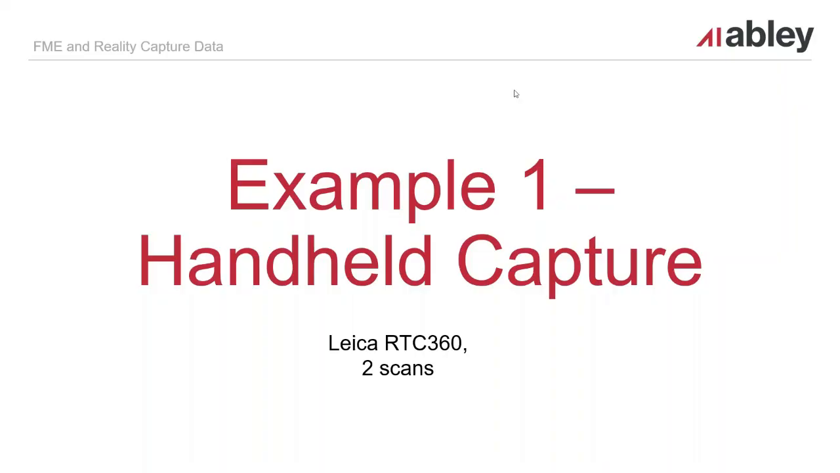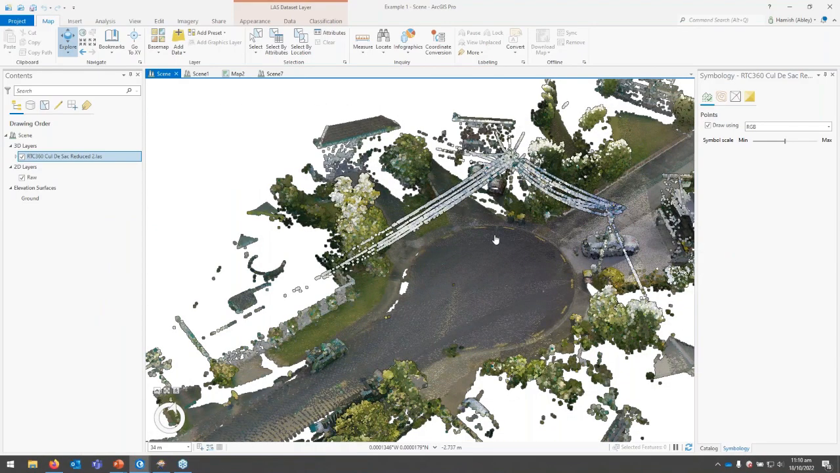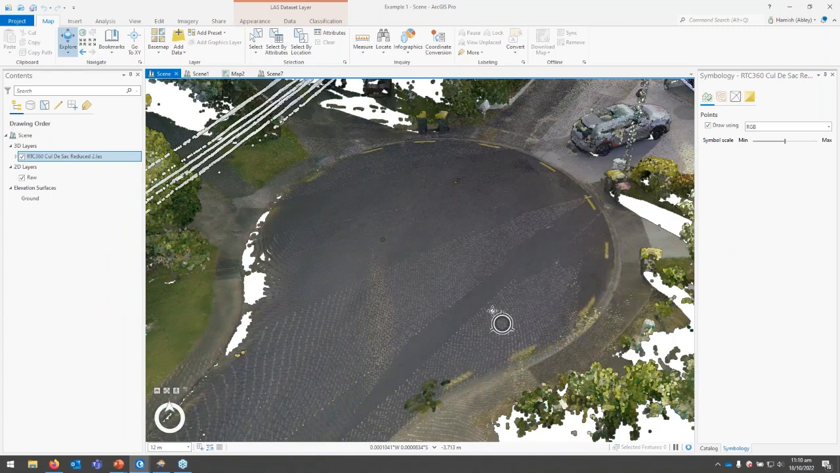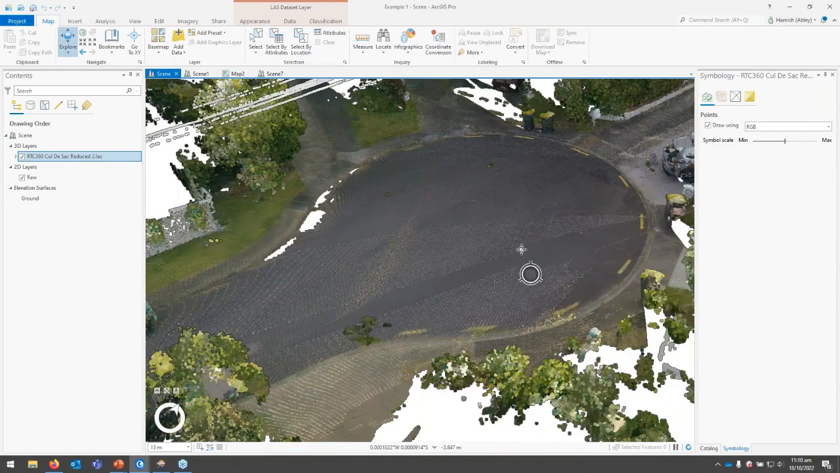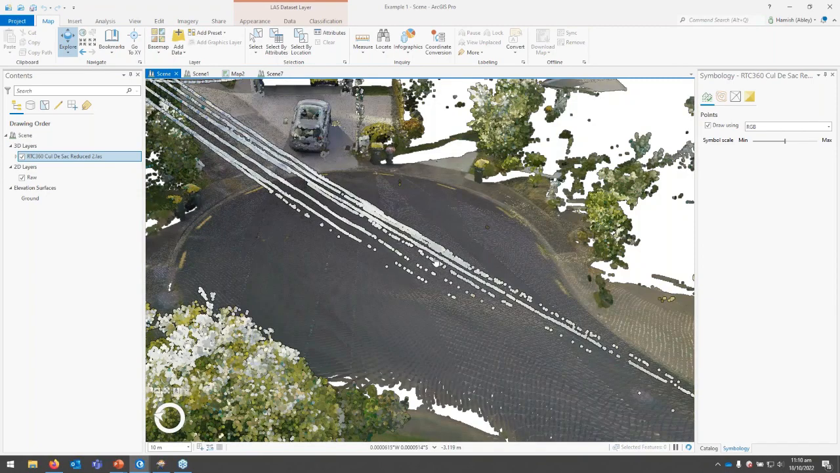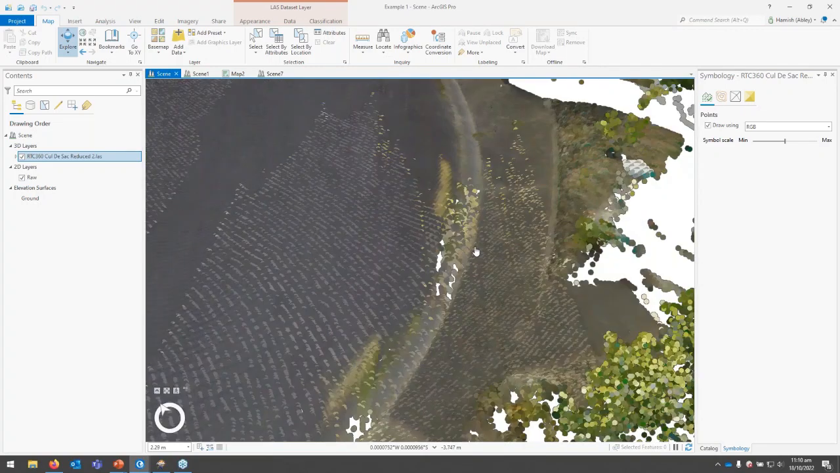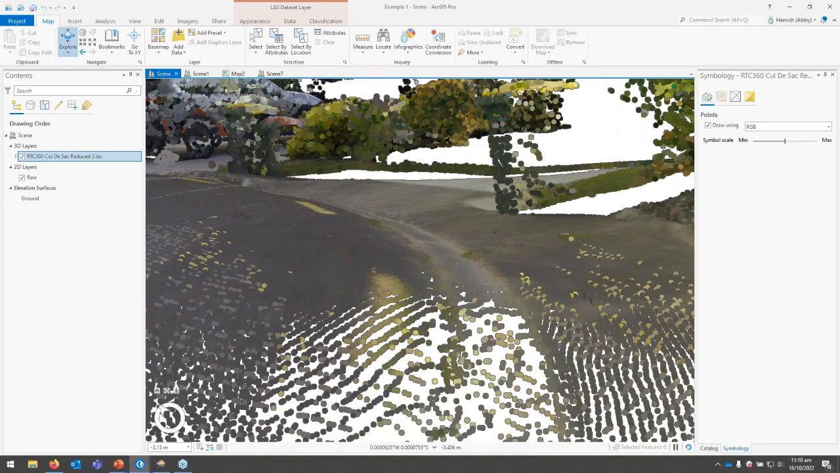So onto a live example. Again, this is using the data provided by Kirsty. And what you can see here is this point cloud in its raw form in ArcGIS Pro. So it's a nice detailed point cloud.